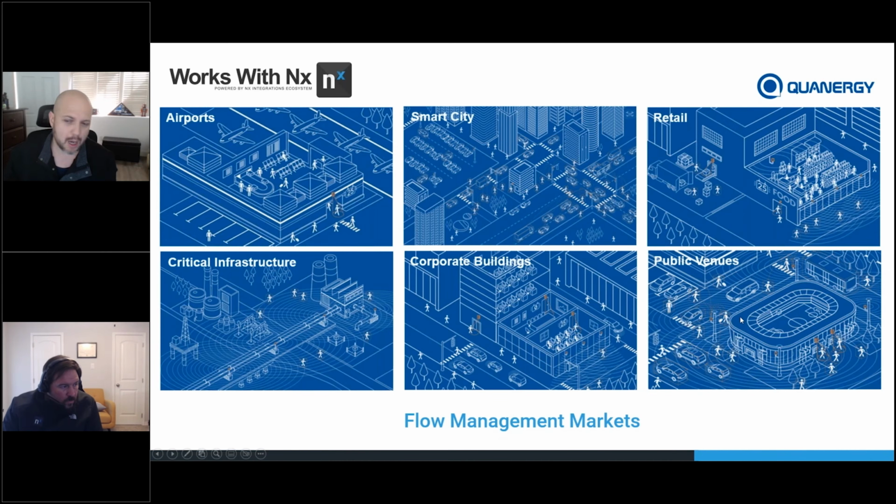Last but not least, public venues. A lot of the same things I just mentioned. We're doing stadiums, casinos, theme parks, open air concert areas, where we're monitoring and tracking the journey that people are taking, flow management, where people are going, where they're coming from, and automating different workflows inside the VMS.